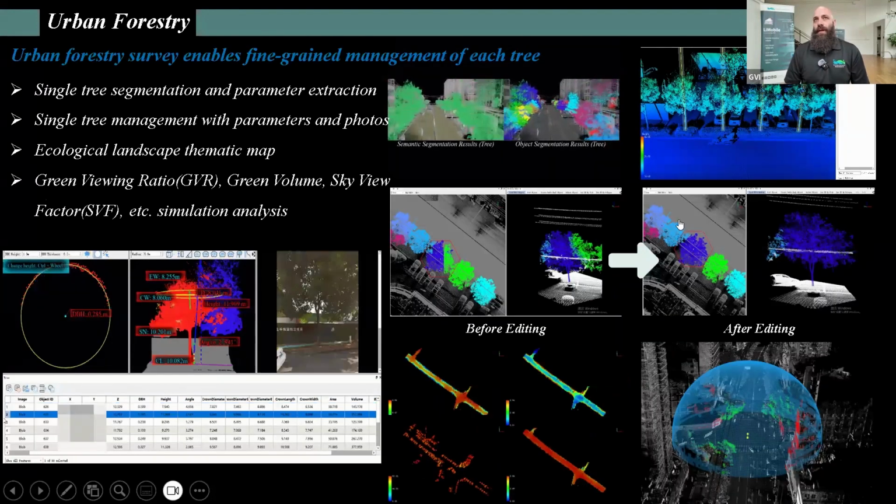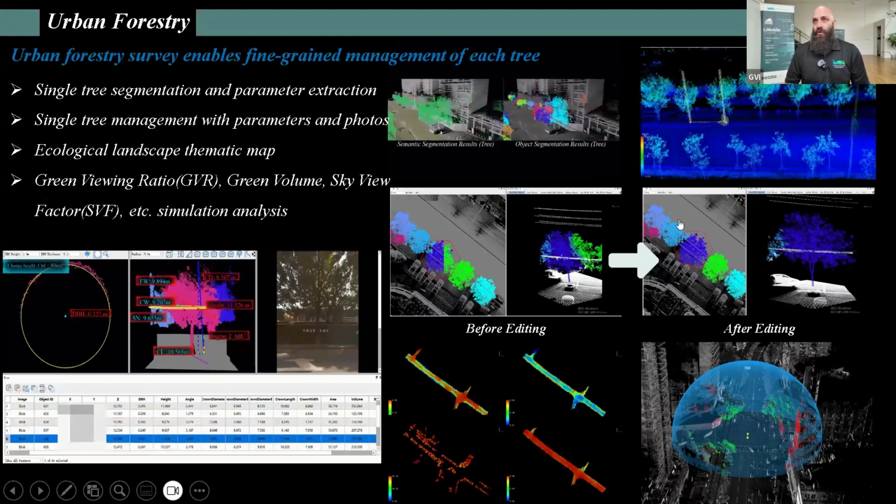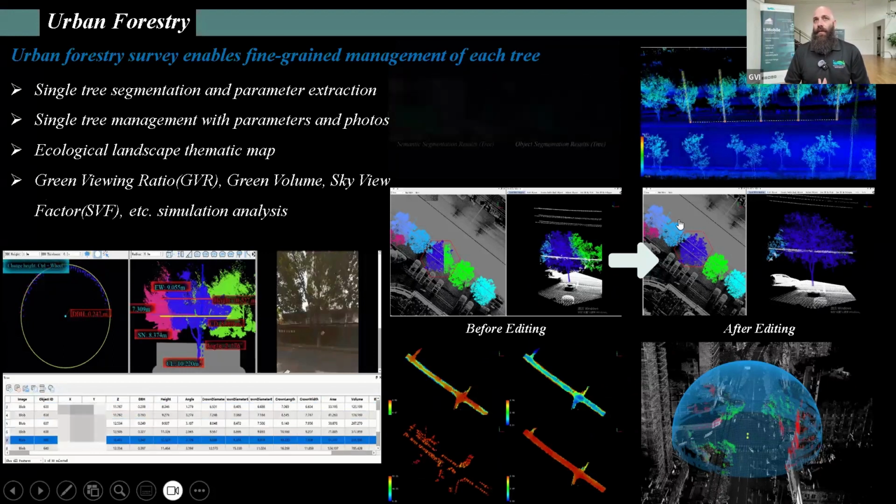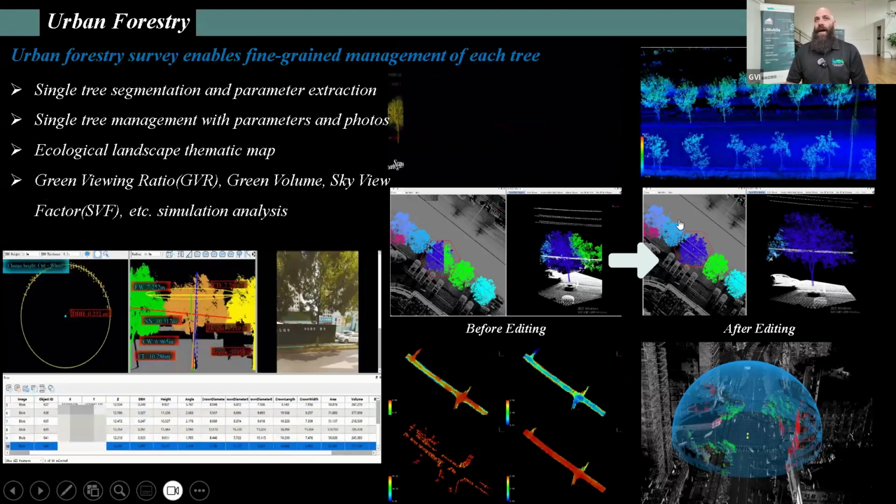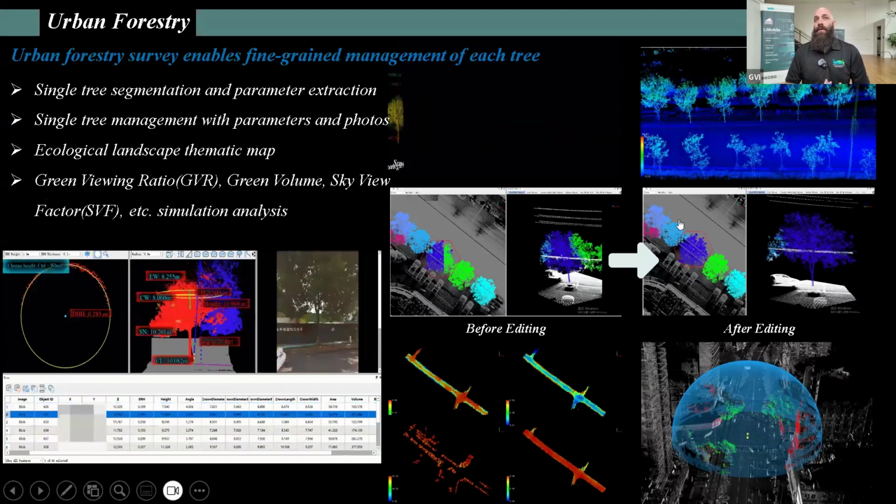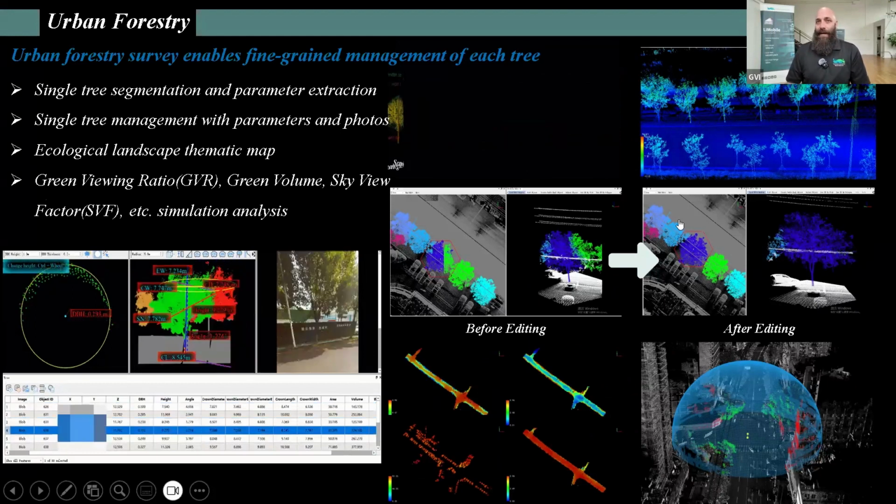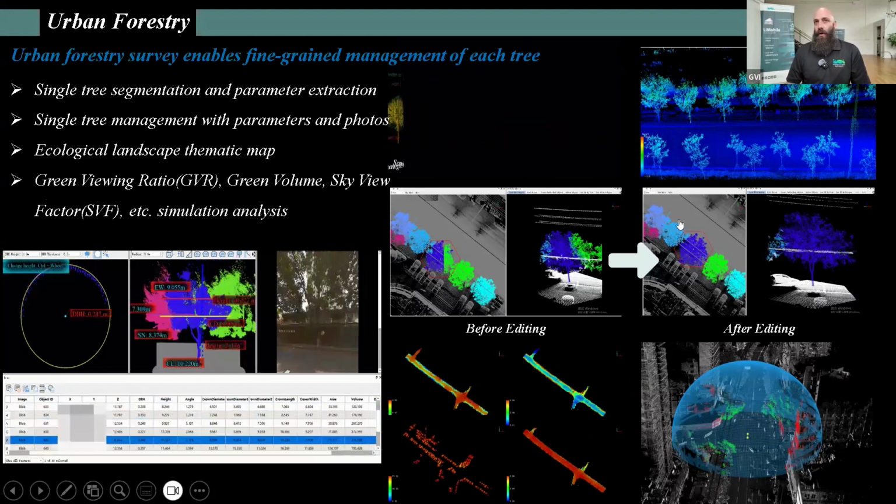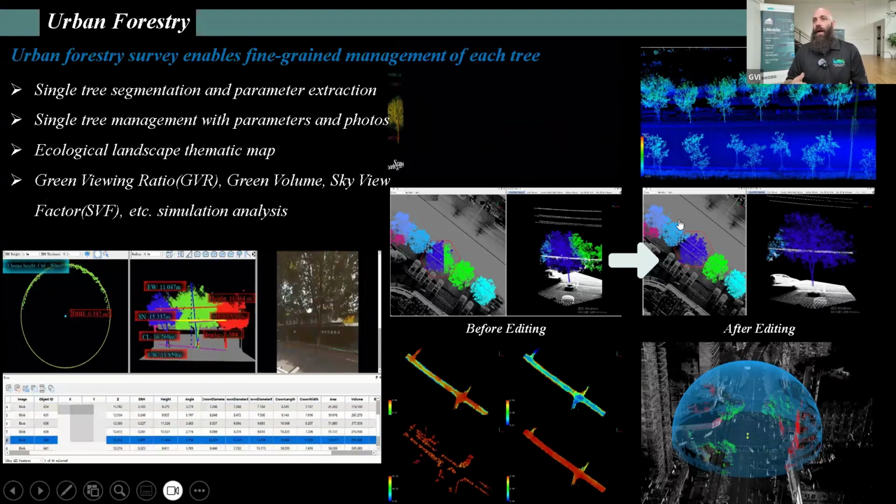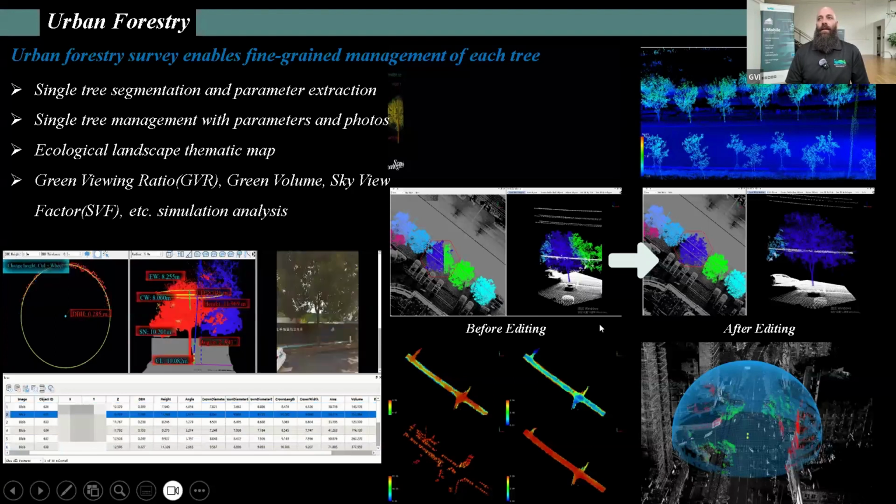So within our urban forestry survey system, it allows for fine-grained management of each tree, as mentioned earlier. So we allow for single tree segmentation and parameter extraction, including running a biomass model on it, single tree management with parameters and photos, ecological landscape thematic mapping, GVR or green viewing ratio, green volume, sky view factor, and other simulation analysis within the software itself.